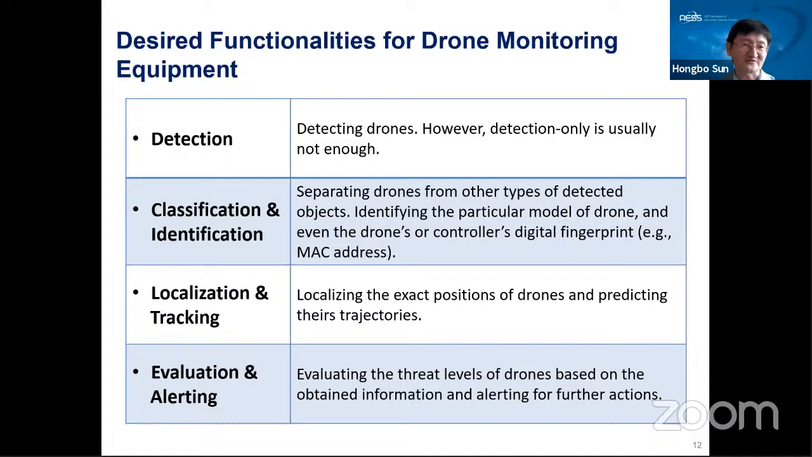Then after the classification and identification, I also want to localize the drone and track the drone. Track the exact position, so that we can predict the trajectories. Then finally, based on all the information we obtain, we need to do an evaluation on the threat level of drones. Then also maybe alert for some further actions.